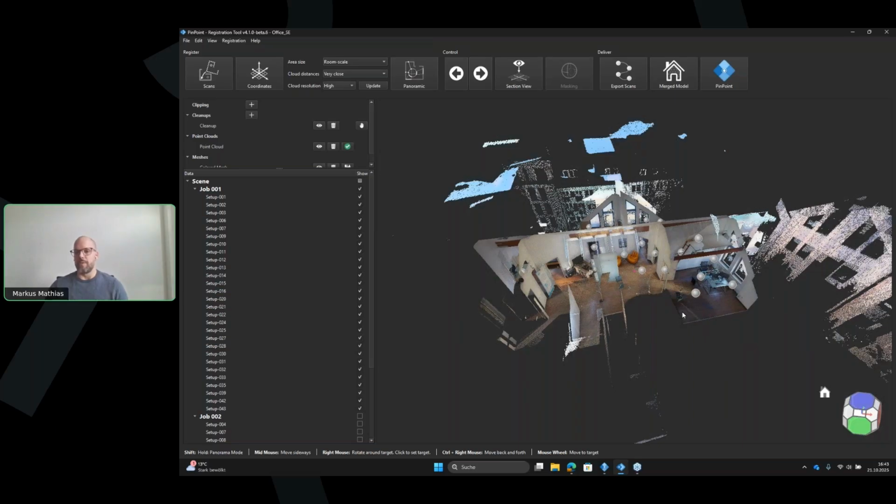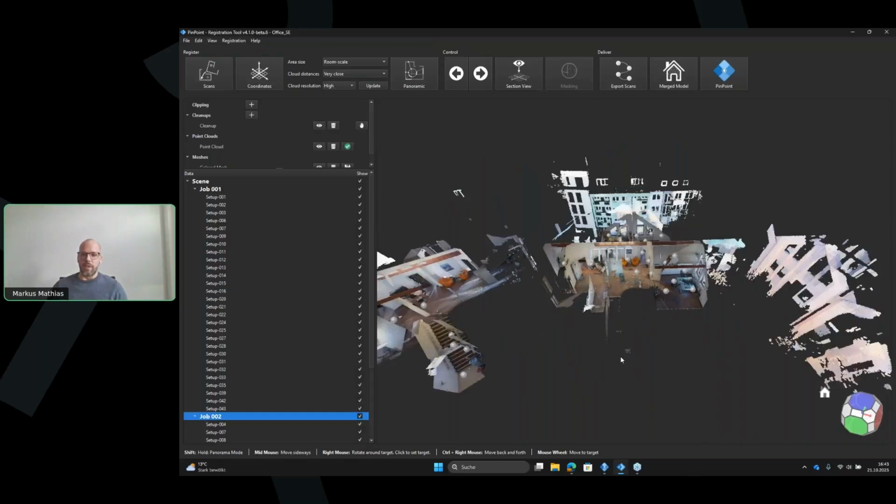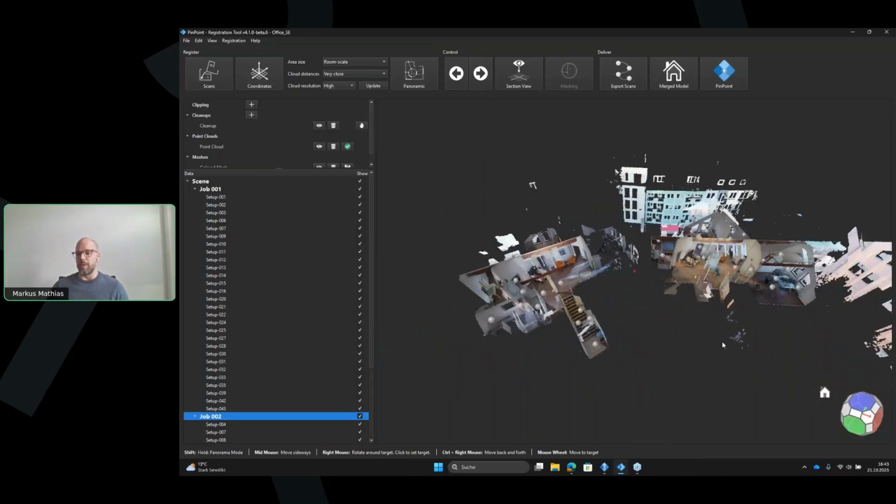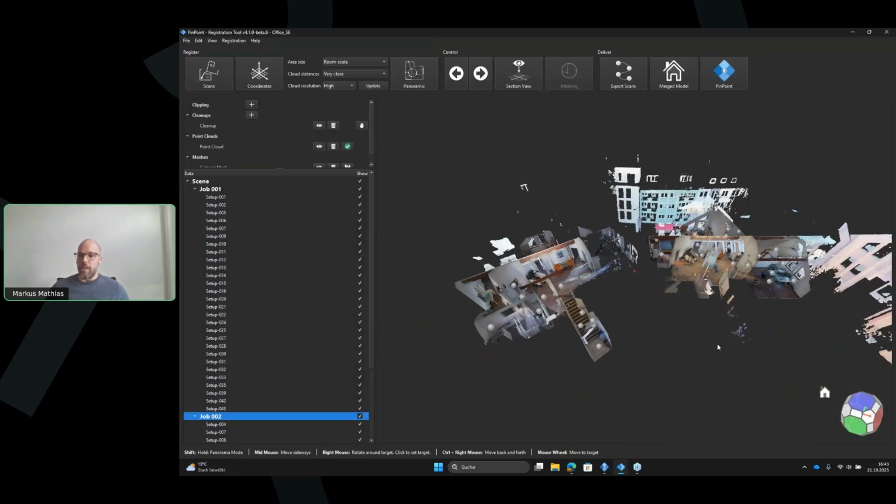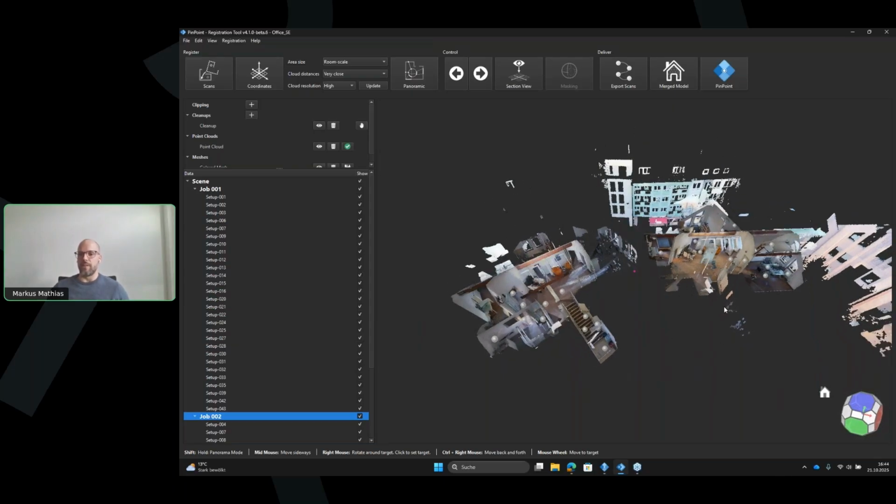There might be different situations where you either did not perform registration in the field, or you could also have a situation like here, that you actually did a second scan, probably at a different point in time, or even with a different device. And then you might have a situation where you have two jobs that live in a different coordinate frame, but you can clearly see that these two jobs actually belong together.